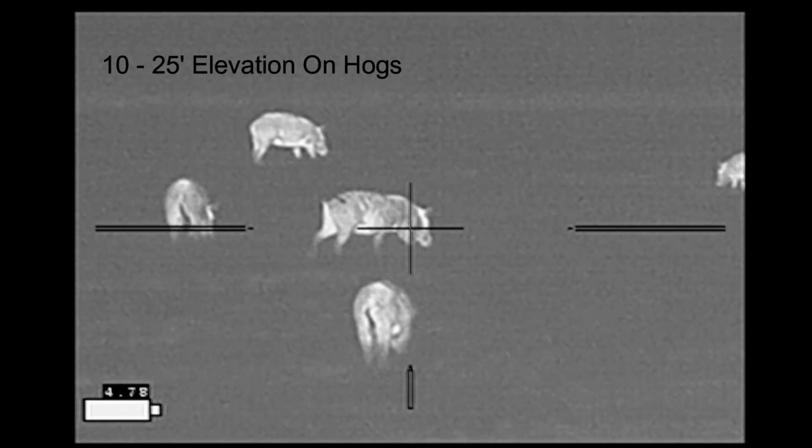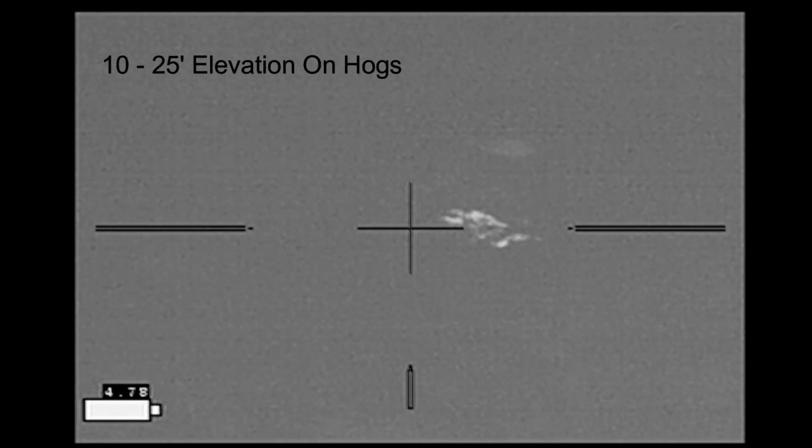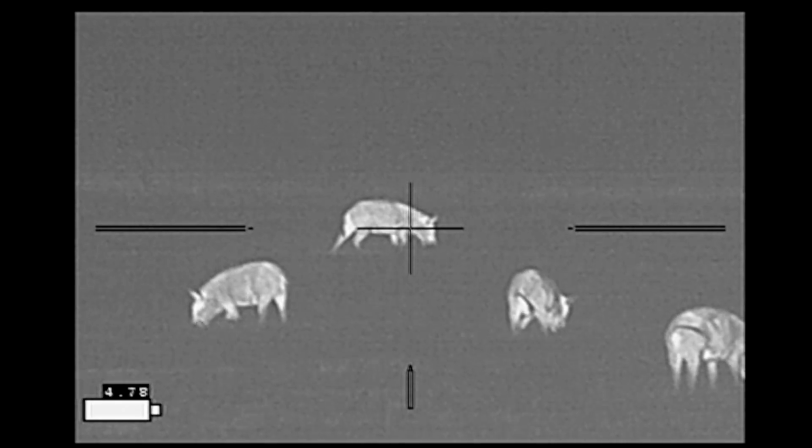What's really nice is where I am, I'm about 10 to 25 feet higher up in elevation than the hogs are. So my shots are not going to be leaving the property, and I don't have to worry about any livestock on surrounding properties. Here we go.